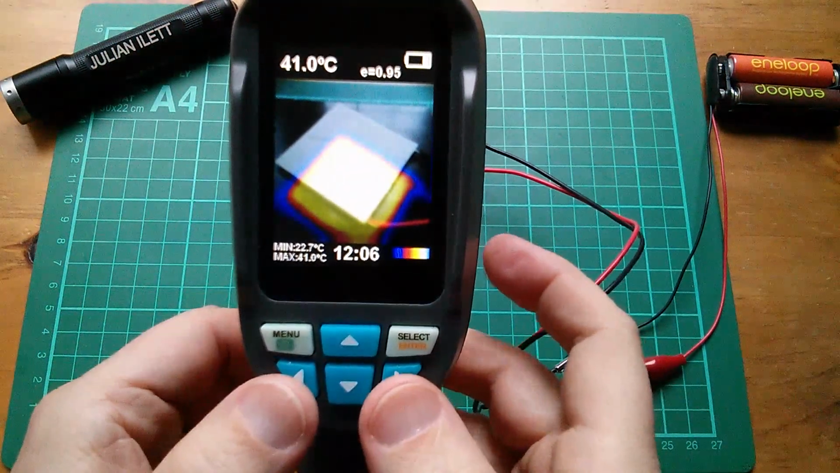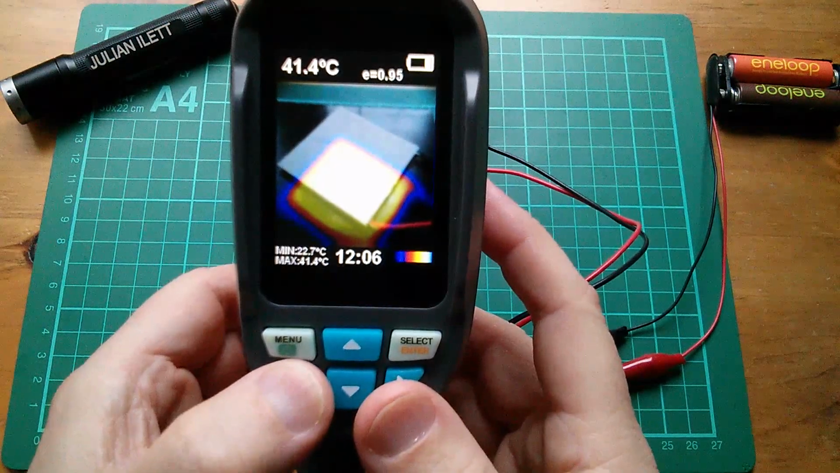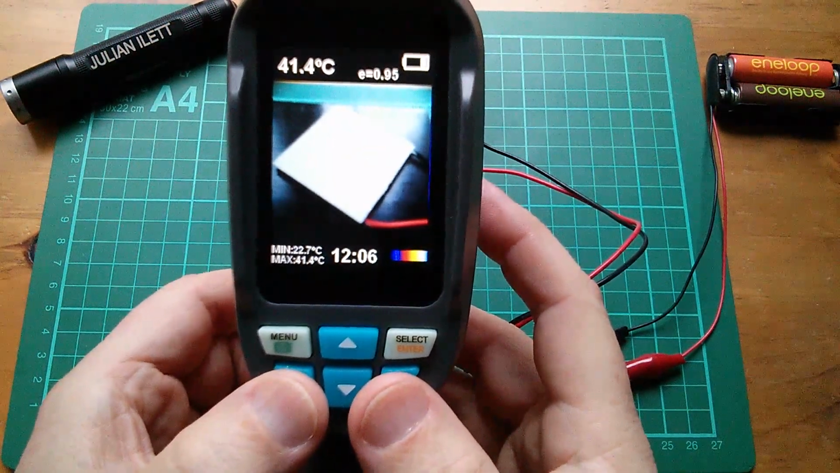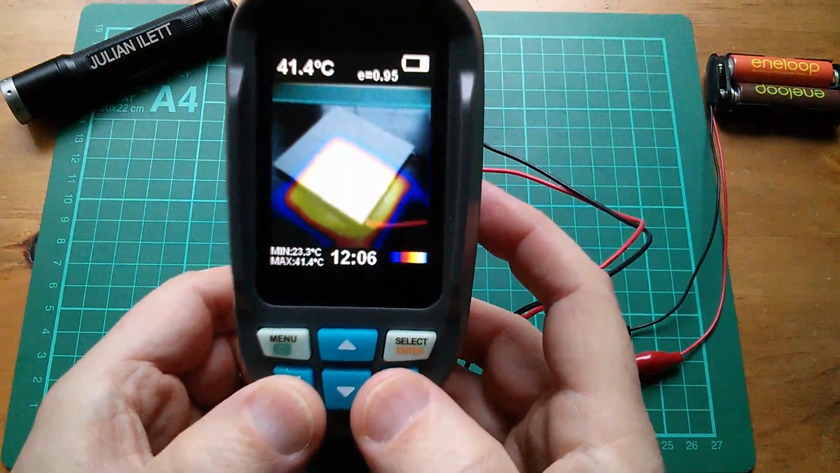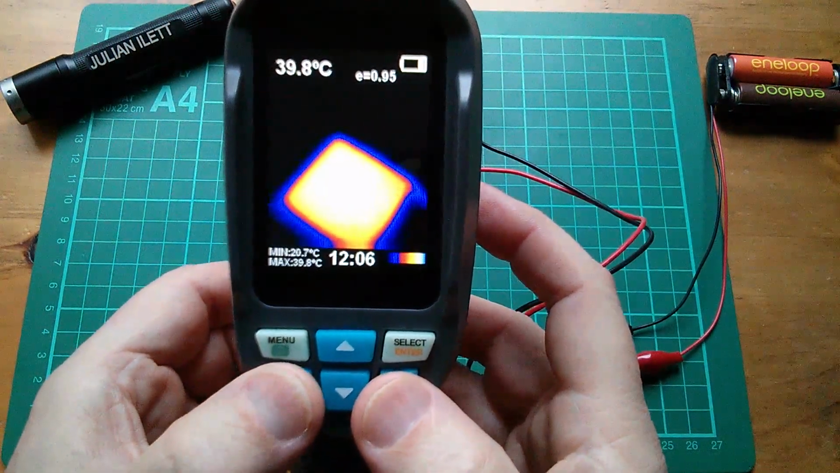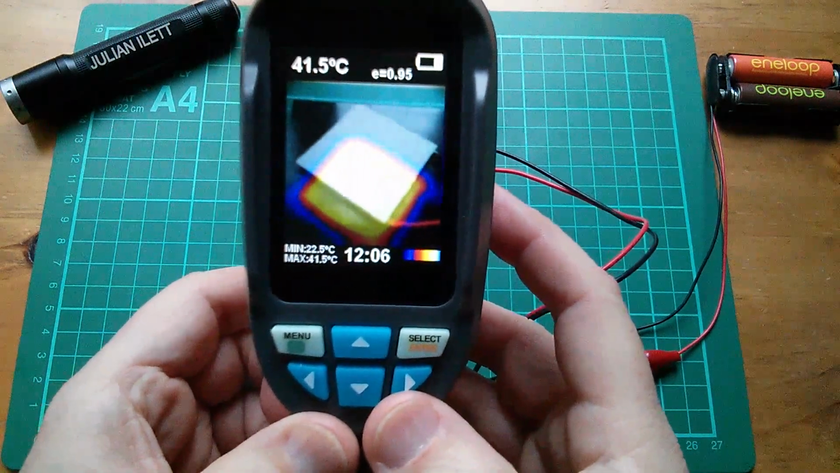Now, one thing you can do with these two images is you can change their relative intensities. So we can press this button to go left. That means that we're left with just the optical image. Press it to go right. That means we're mixing the optical image and the thermal image, and we can carry on going right and just get the thermal image.